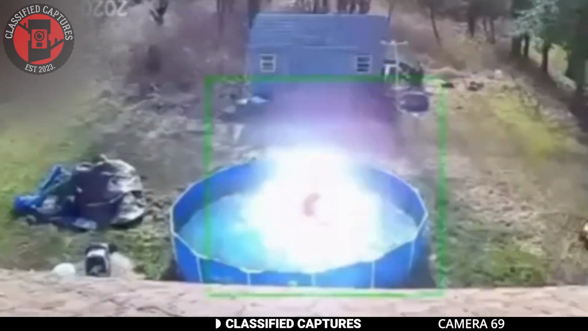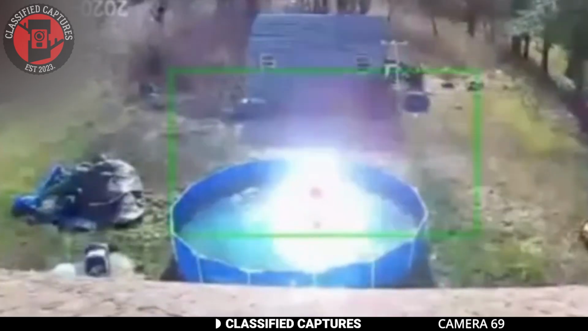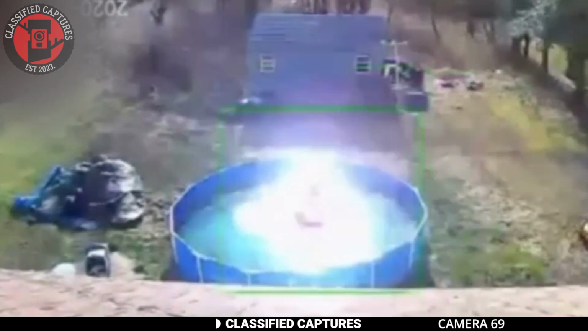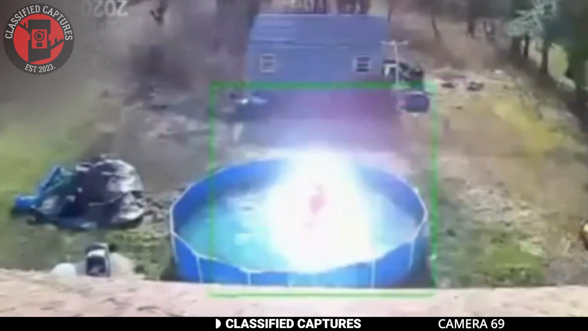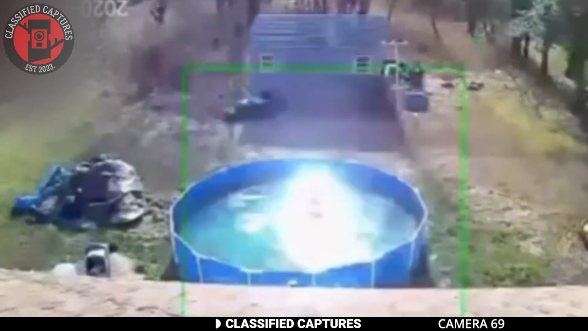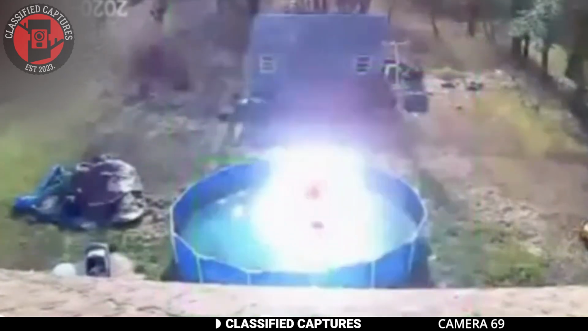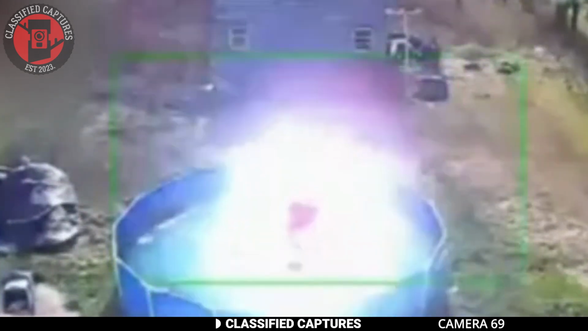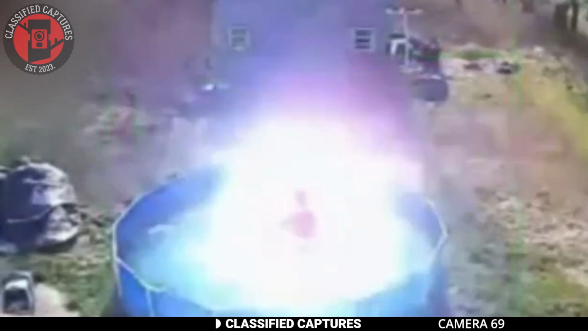A homeowner shared this intriguing footage online. Their motion sensor security camera went off one morning around 9 a.m., and when they went out to check what it was, this is what they found. There was a luminous entity on the small pool in their backyard. According to the homeowner, it wasn't a reflection of the sun, but some sort of glowing creature moving on the water's surface.